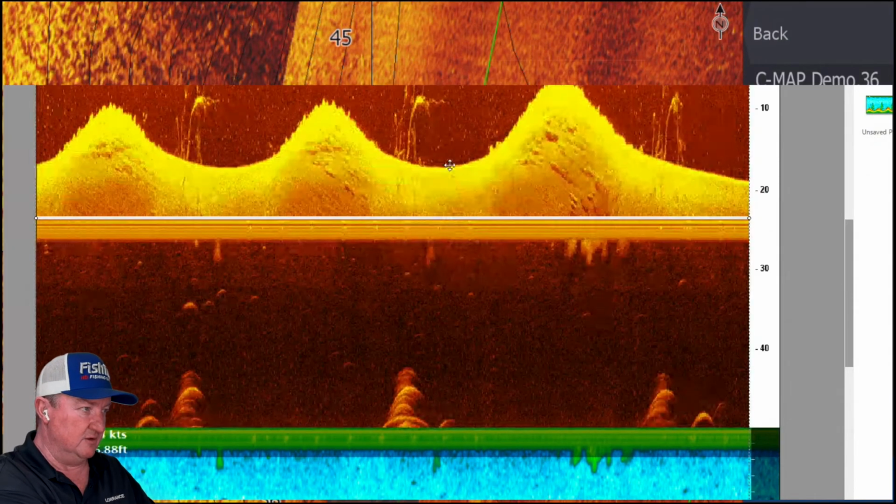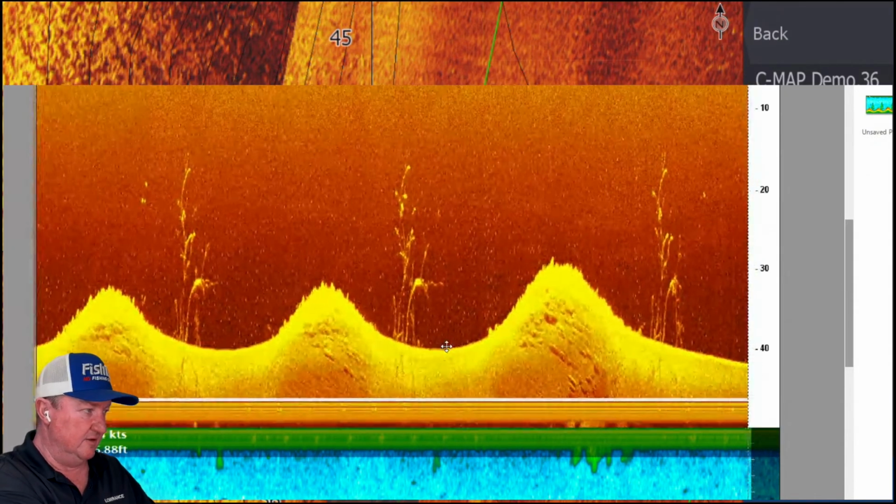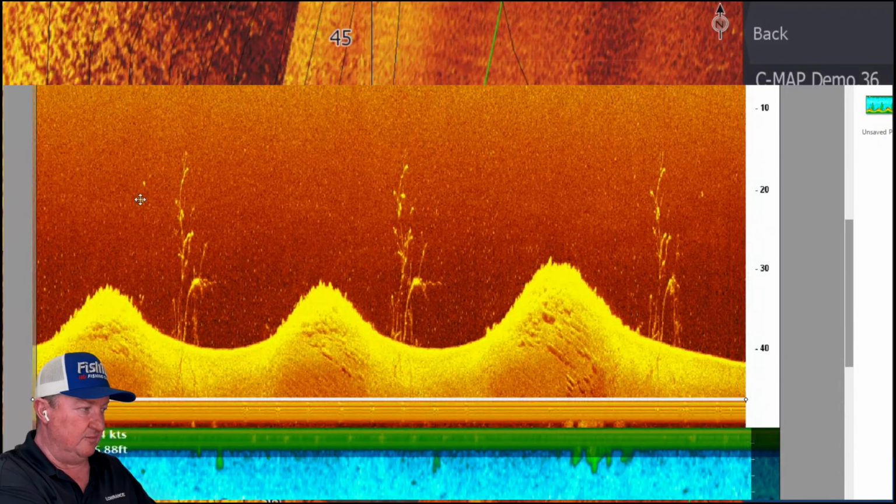Let's have a look what that looks like on down scan. There's the big female. There's the male. There were those fish that we spotted earlier down the bottom here. Then you can see she moves right into the tree there. You can see on that little spot there. I can't really see the male in this view.